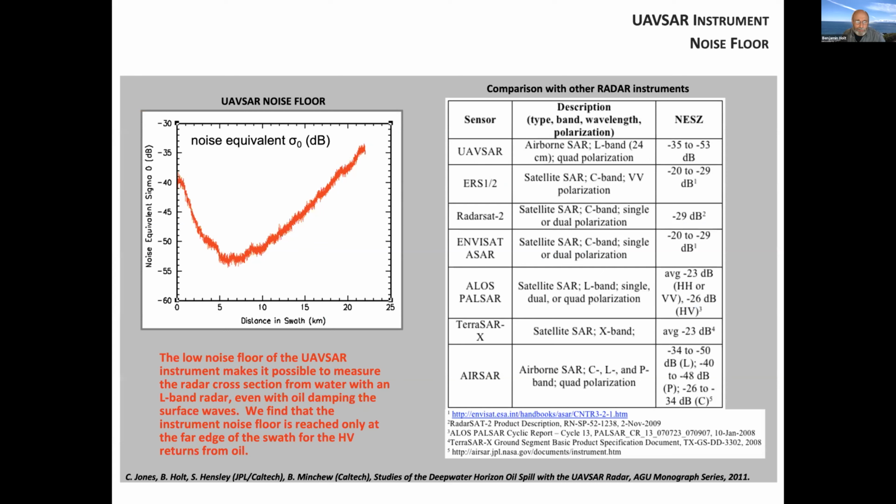So I mentioned at the beginning that UAVSAR, our instrument, has a very low noise floor, which is shown in that curve on the left. It ranges across a swath which is 22 kilometers, but in the middle zones it's quite low. What that allows you to do is provide quantitative data within this low zone that's not available to satellite SARs, because they have a much higher noise floor.